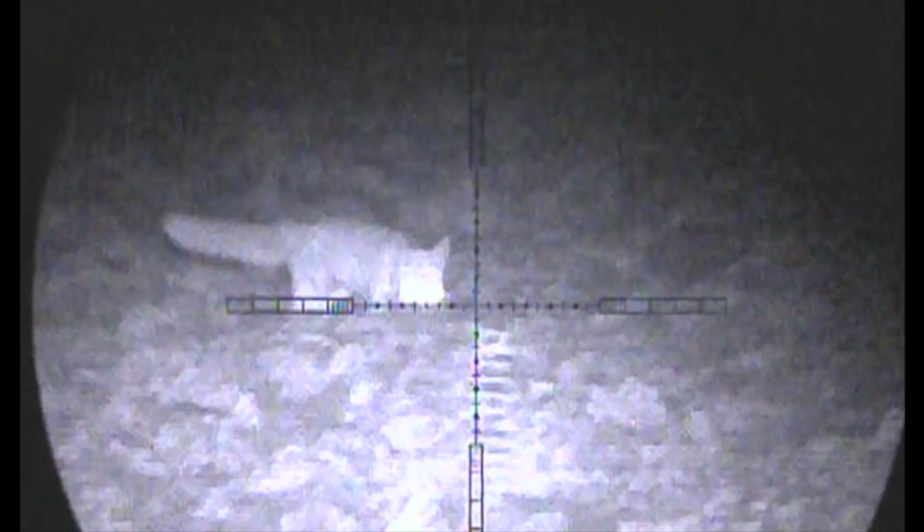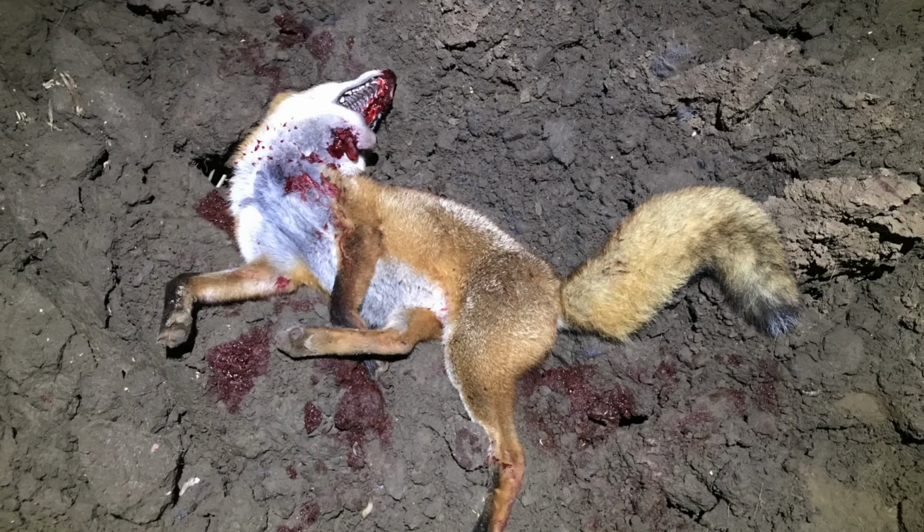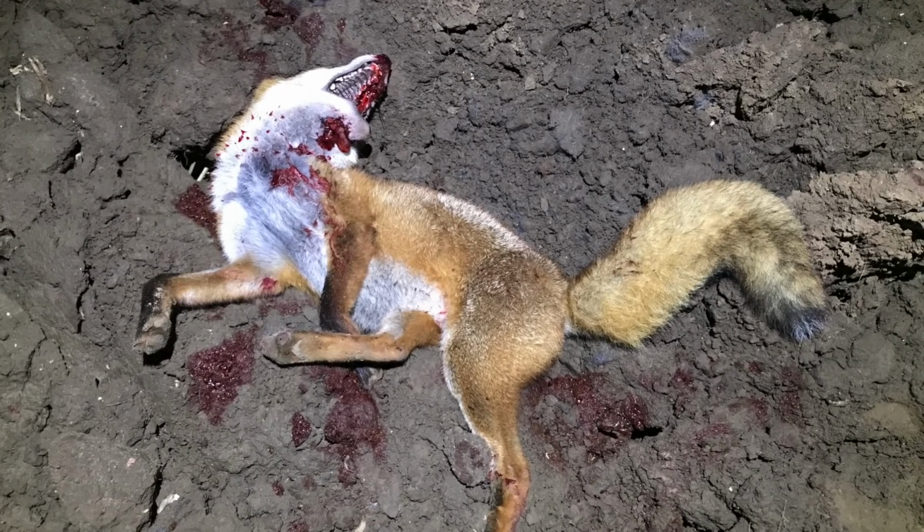I use that post in the field as a marker. Once I know the fox is past that, I know that one, the direction of the shot is safe, and two, it's also within range. Oi! Perhaps a tad high, but once again that thud, and the ultimate conclusion is a dead fox.